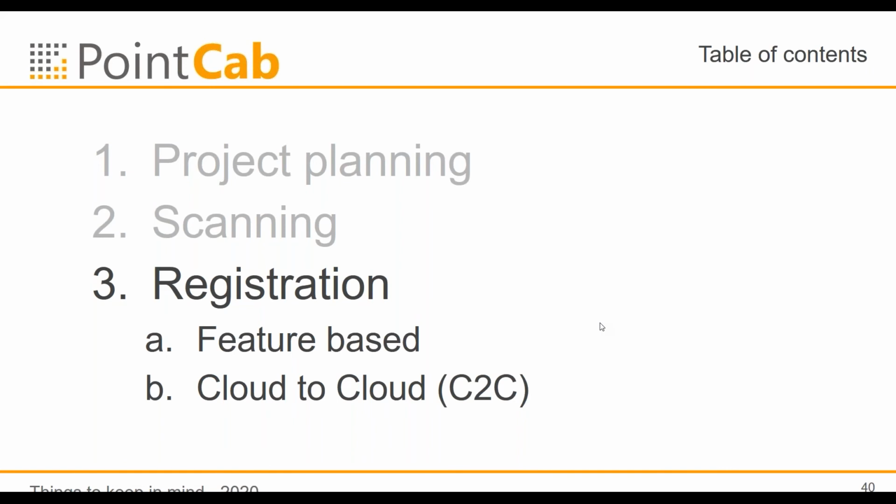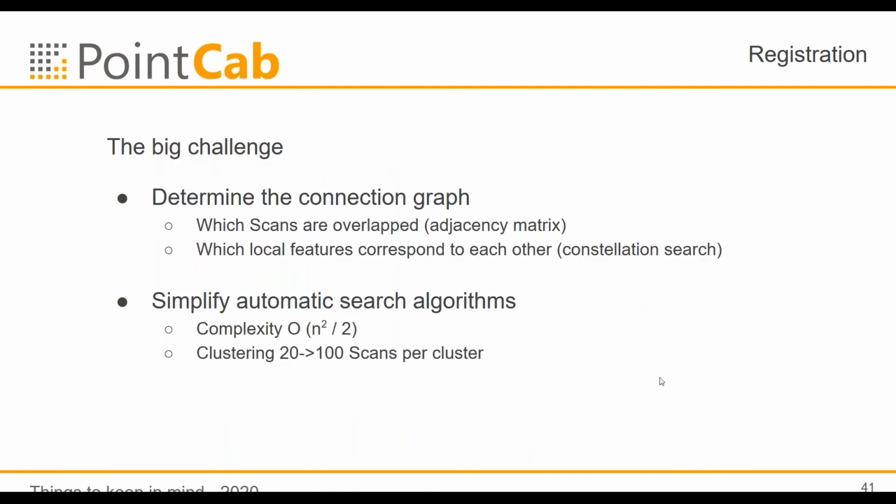My observation is that the cloud-to-cloud guys usually have smaller projects. When you have bigger projects, you usually use feature-based registration because you can more easily integrate the georeference points as reference points or geodetics to improve the registration, and the feature-based registration also has some benefits at the end.